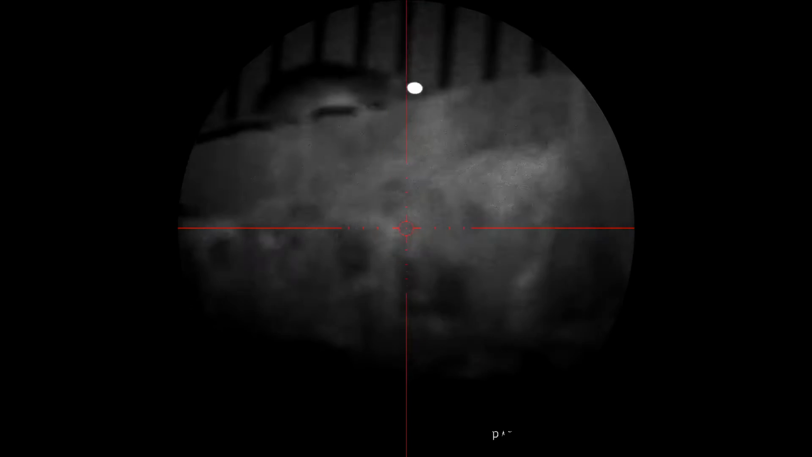These were just 10 to 12 meters away to my right and high up on a wall, and they were just moving too fast for me to focus on them and target them. But I'll be back in a week or two with some footage with a Pulsar thermal scope on the same Krait rifle, and I moved position way over to the left so that I could target these from a better distance.